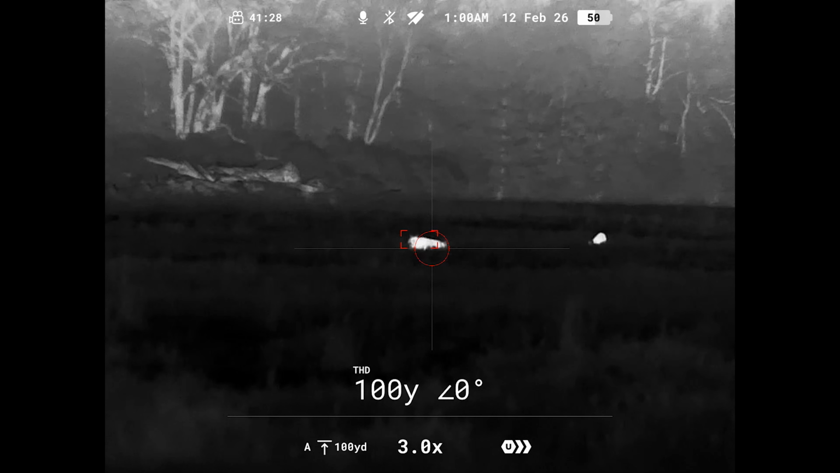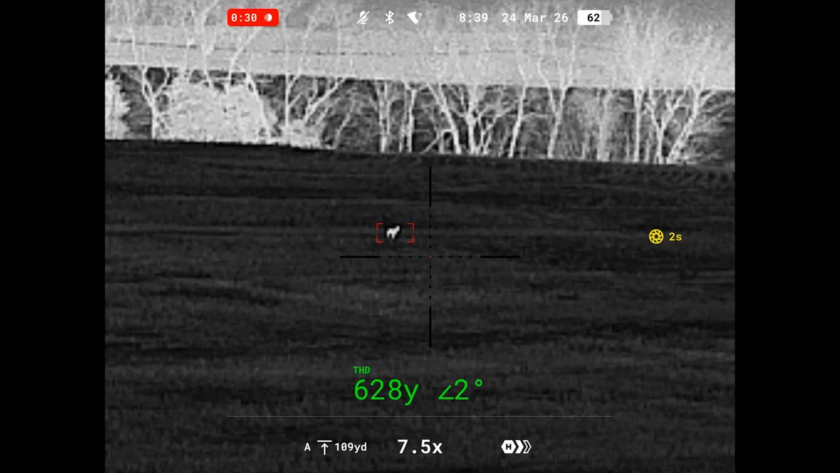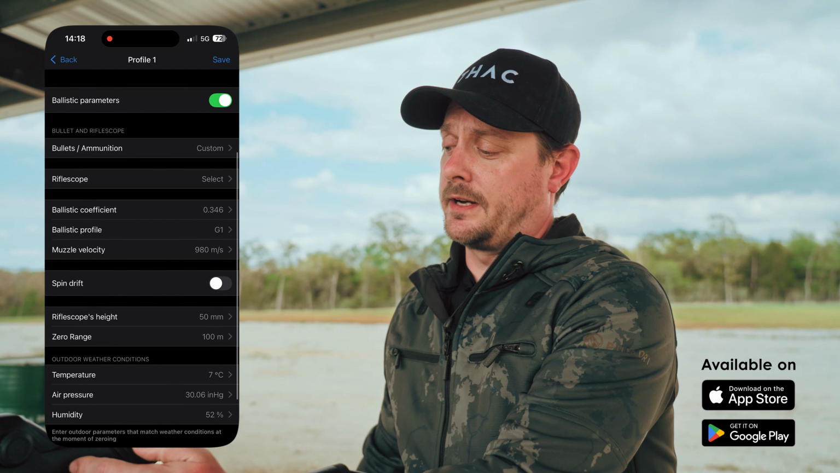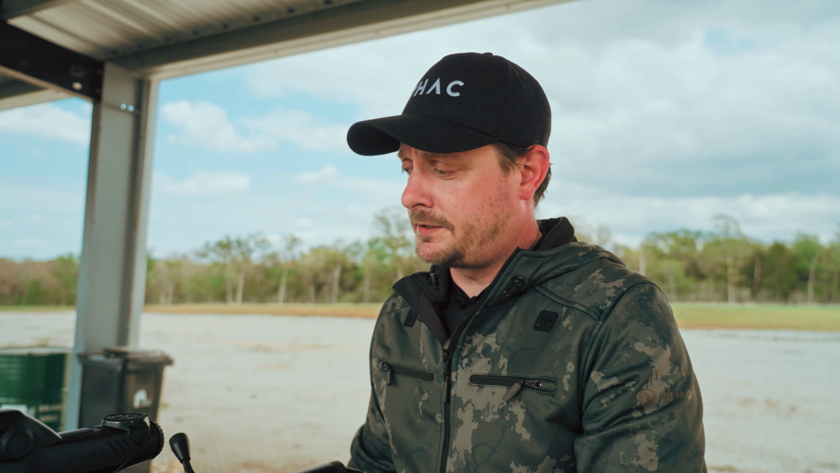So another feature that has been upgraded for the Trail 3s in both models is a new LRF. It gives you 1,200 meters of measurement, or maximum measurement to be fair. The old ones were about 800 to 1,000 meters depending on the unit. Another great feature with the LRF is obviously the ballistic calculator. So if you put in all your correct data, the right twist rate, muzzle velocity, the height between the center of the scope and center of the barrel, and all the environmentals, then the scope will help you out to give you the suggested point of aim for that distance.